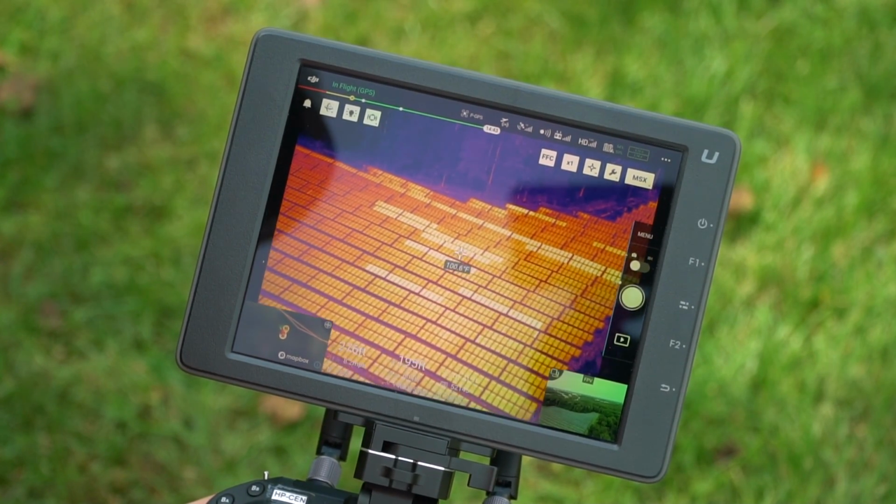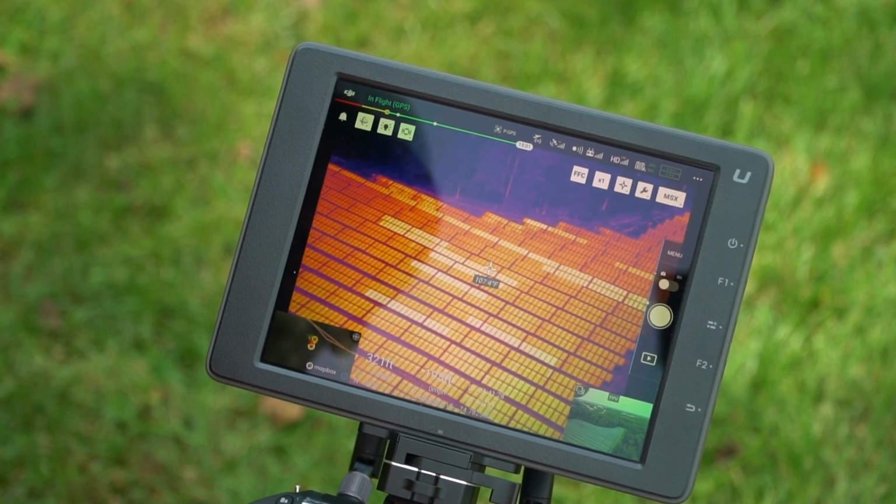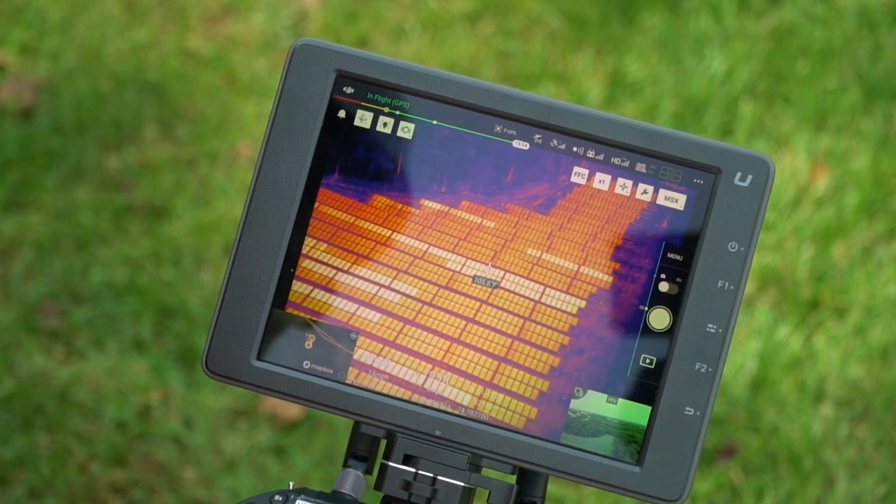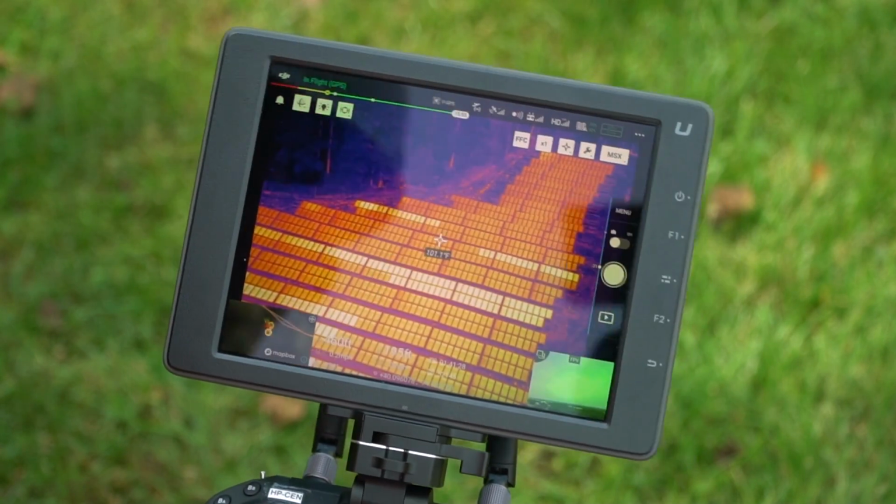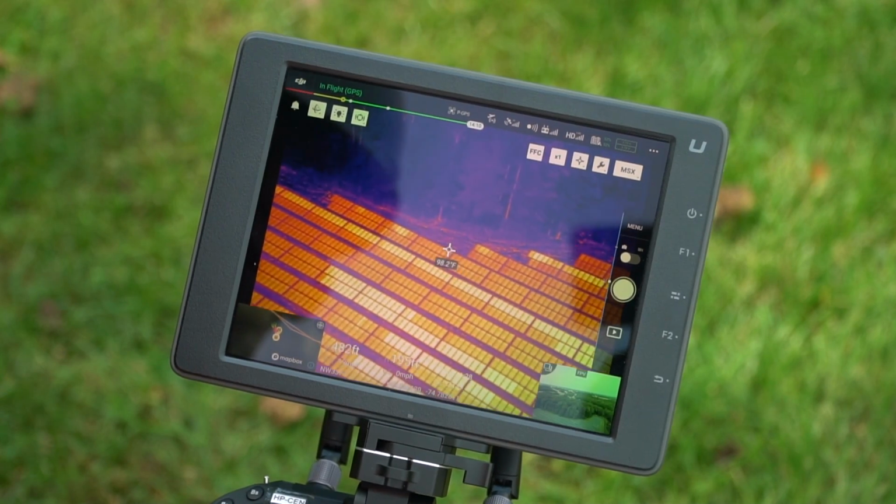But let's just go over here. As we can see, there's a ton of issues that we see over at the top of this farm over here. All these little white spots, some kind of problem. Of course, we don't know. I can't say for certain 100% what it actually is. That all happens in the post-processing software. But we can just go have fun and go look at it.